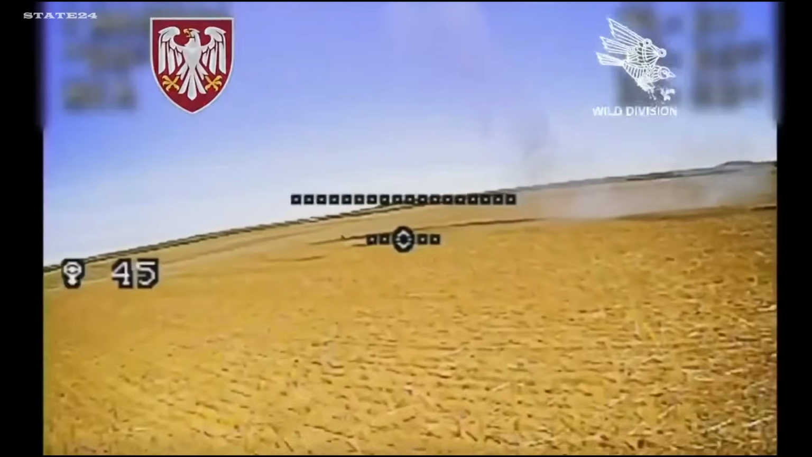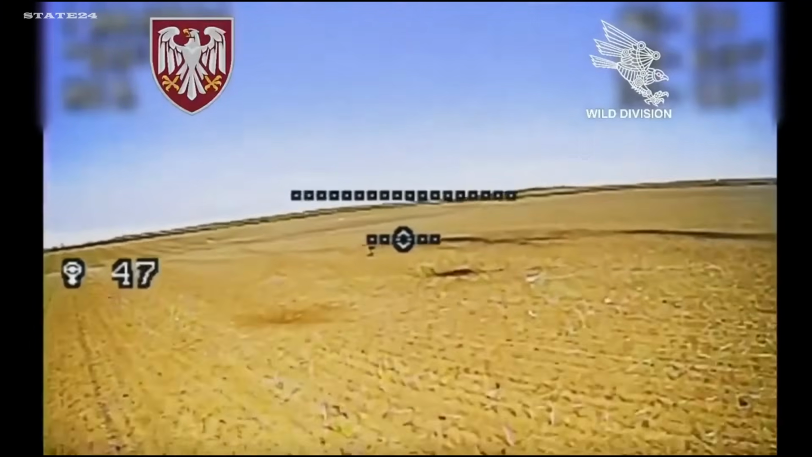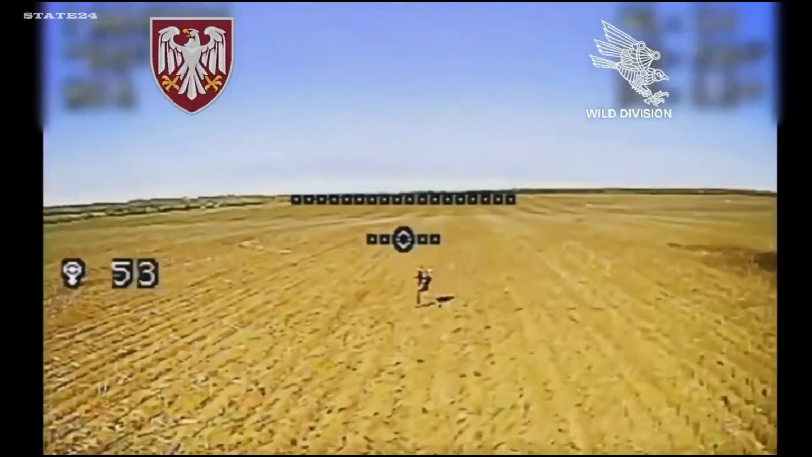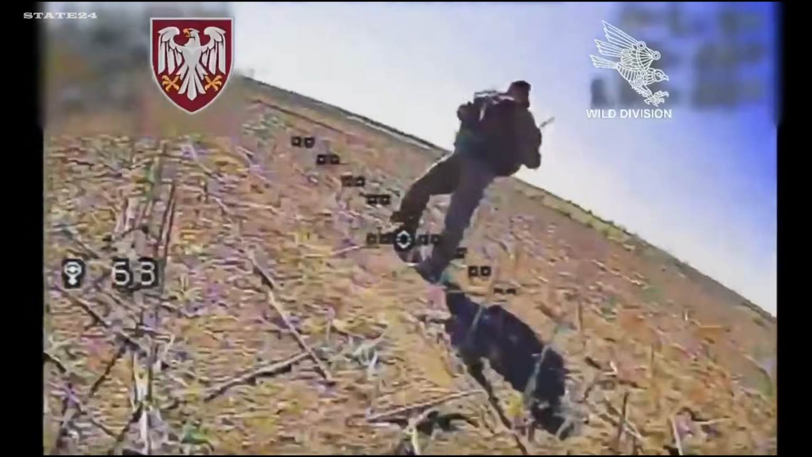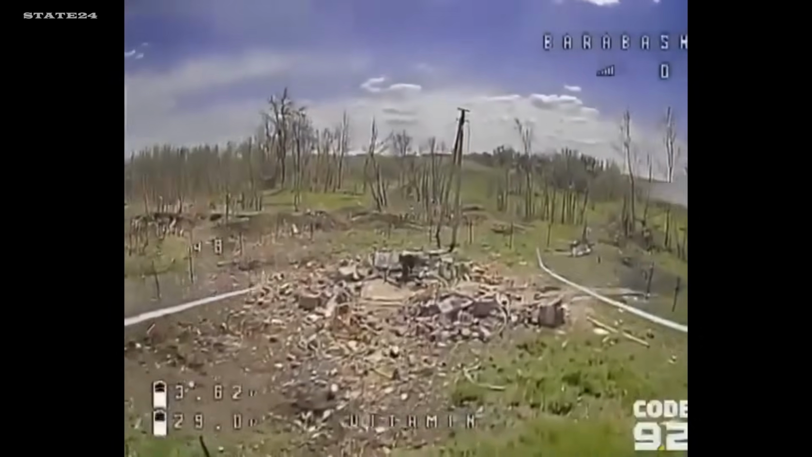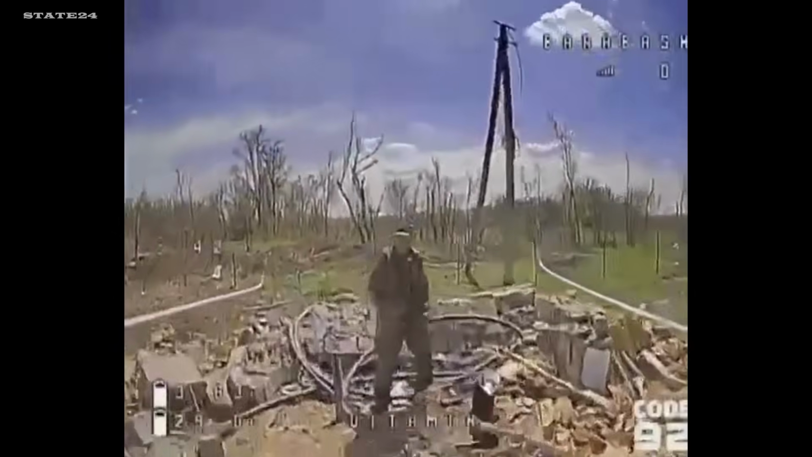Open terrain. A Russian soldier moving forward, a fiber-optic FPV already closing in. No signal to detect, no warning. He never raises his weapon. There was no time. This soldier was attacked by an FPV drone moments after leaving an underground shelter. He didn't even have time to understand what was happening.